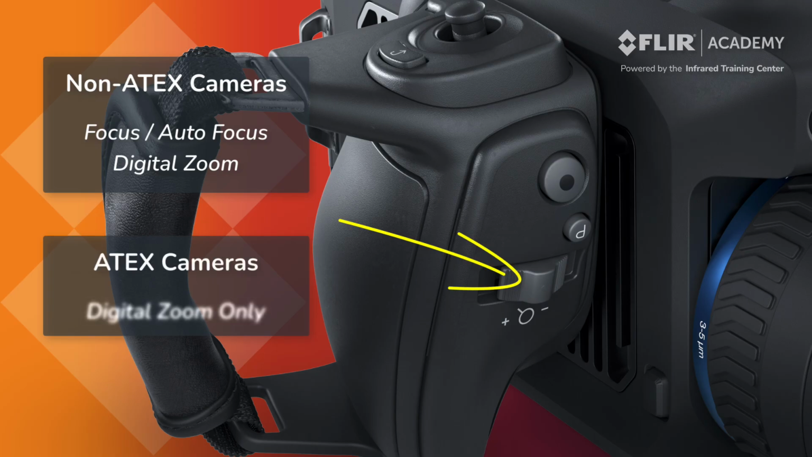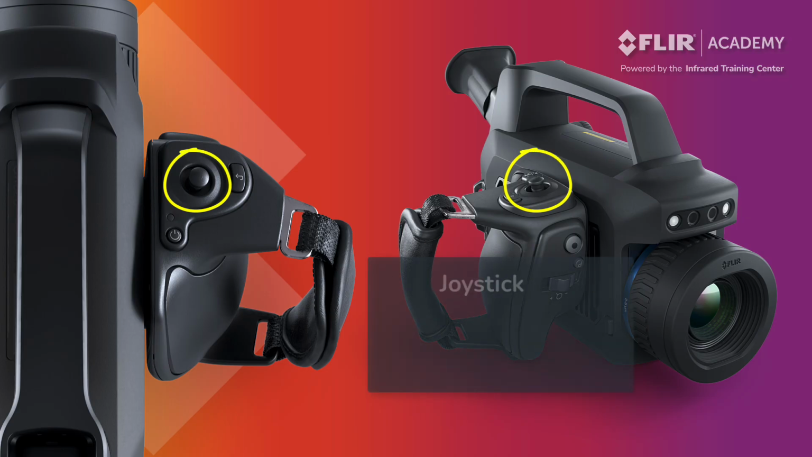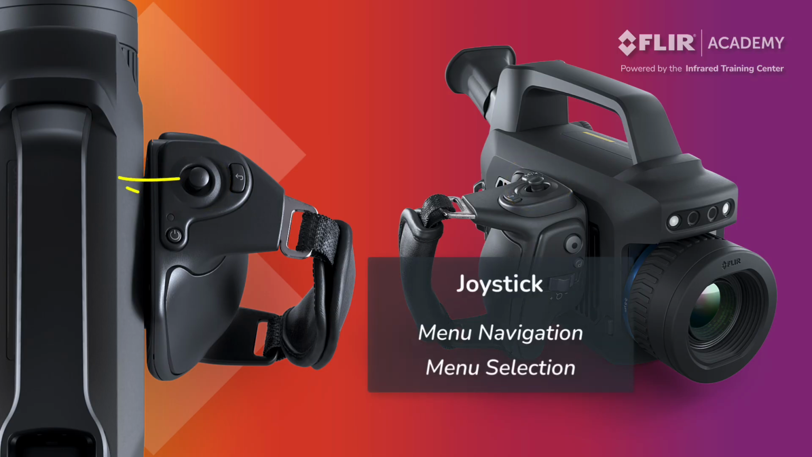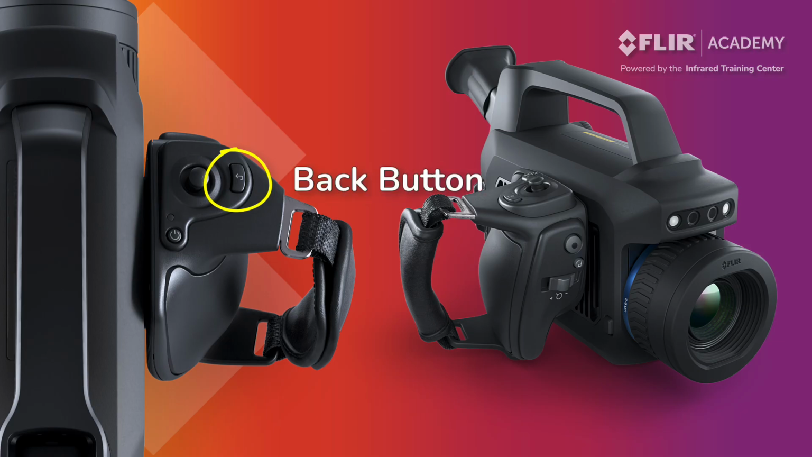On ATEX certified models, these motorized focus capabilities have been removed to ensure compliance with this important safety standard. The slider on these models instead operates a digital zoom, allowing the operator to electronically magnify the displayed image. The joystick is used to access the menu system and navigate around the display. Pushing in on the joystick selects what is highlighted in the main menu and any submenus. The back button will back you out of the main menu or any submenu that you are viewing, eventually returning you to a live thermal image.